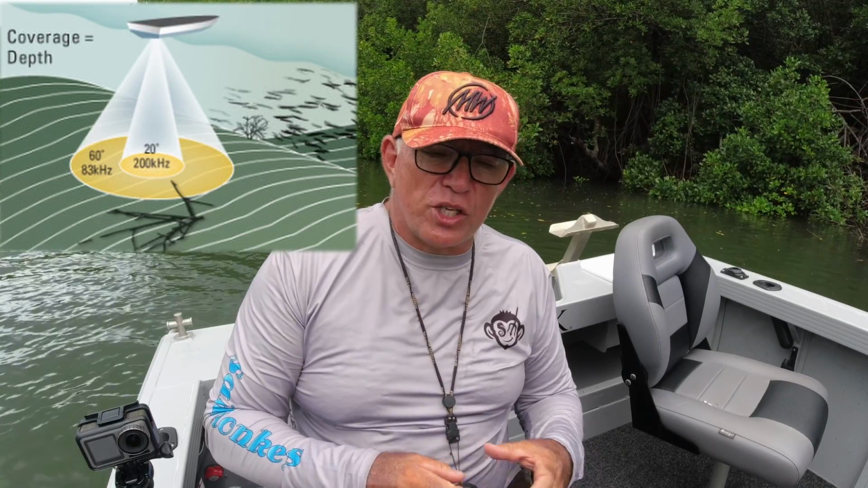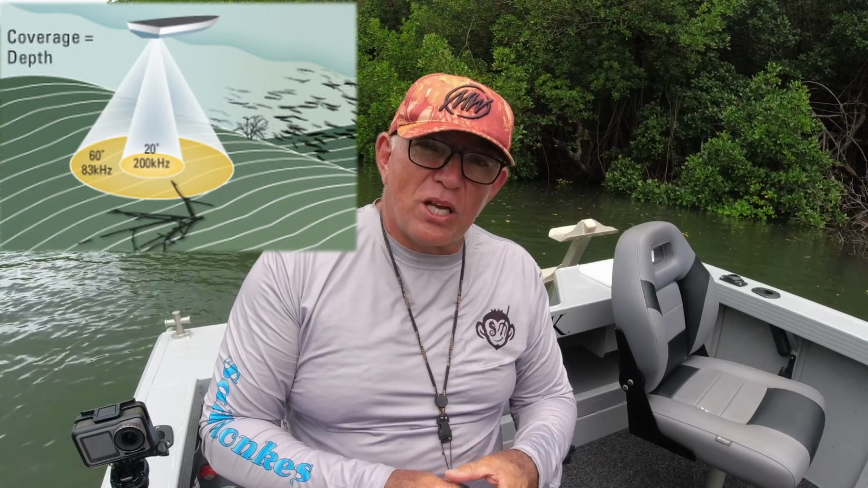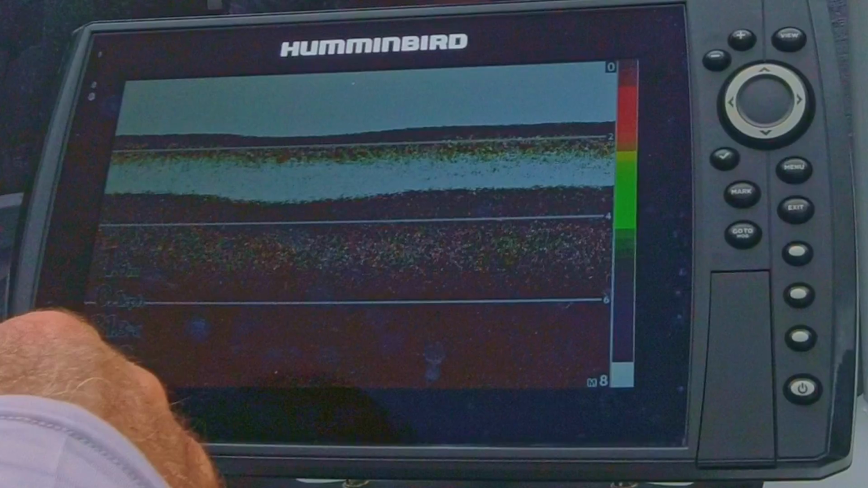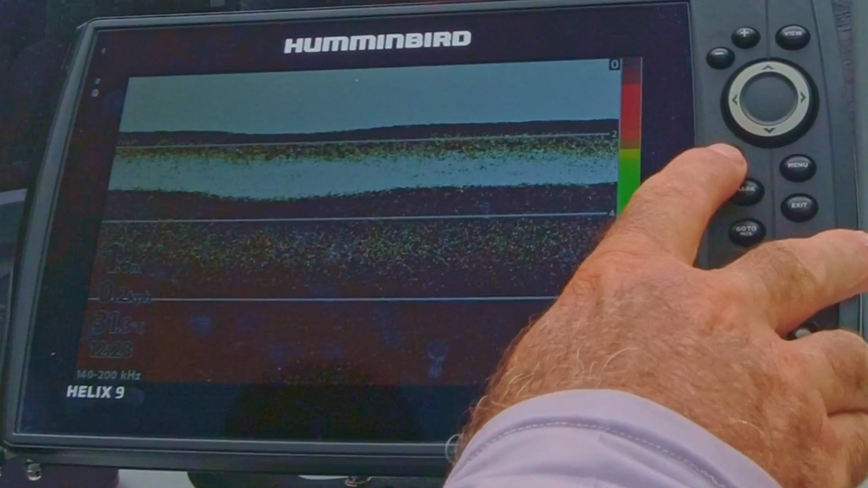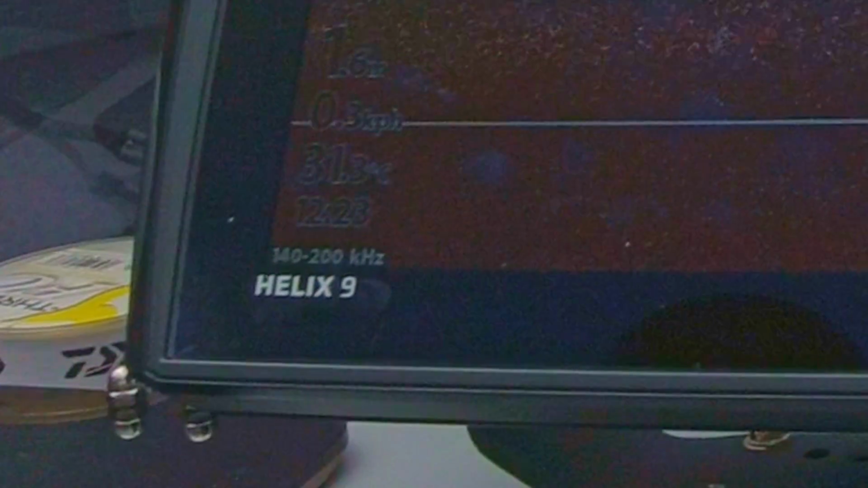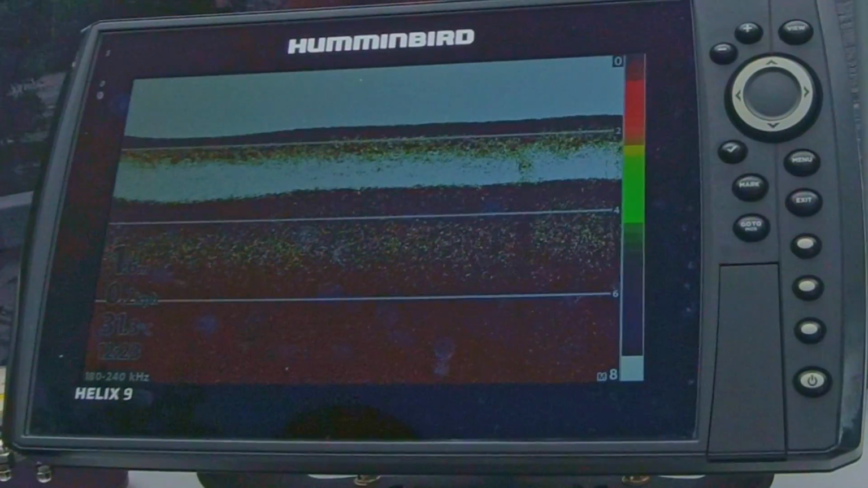And there's a great diagram here I'll show you of 83 kilohertz being nice and wide, and then the 200 kilohertz beam being very narrow. But the 200 kilohertz would be a lot clearer, and the fish will come up a lot clearer than what the 83 kilohertz does. On this sounder here, I can flick through my tick button here and change it to 180 to 240, or 150 to 220, or as I like to use it, because I use shallow water all the time, I just use 140 on 200. But if I wanted a clearer picture with a narrower beam, I could go to the 180 to 240.